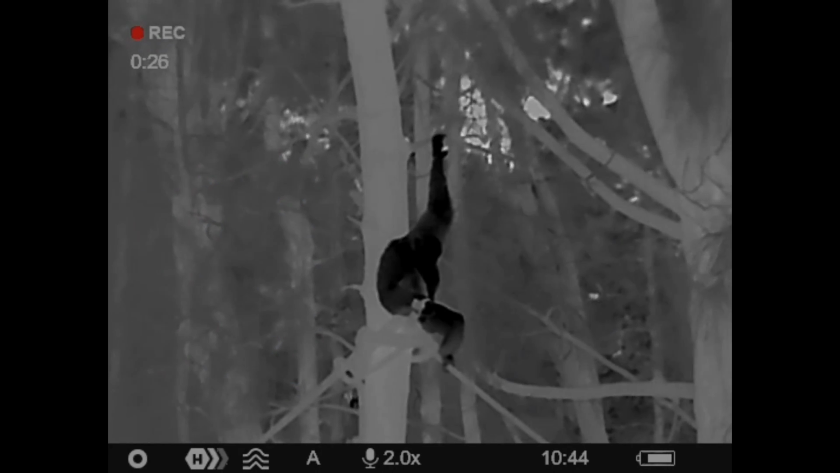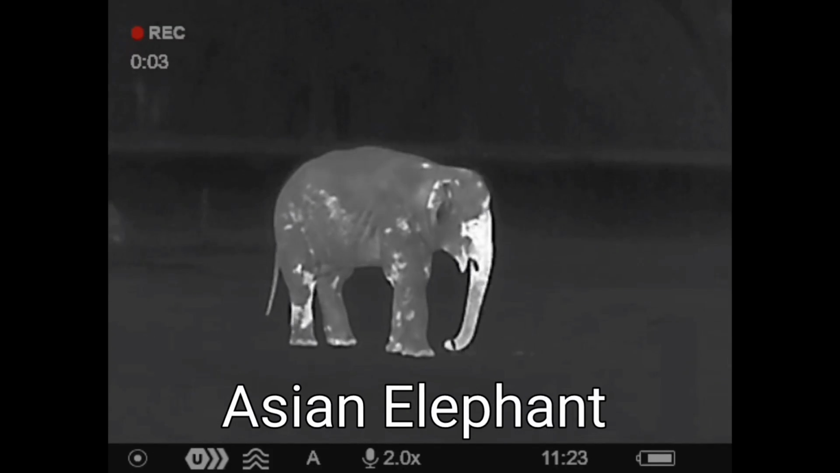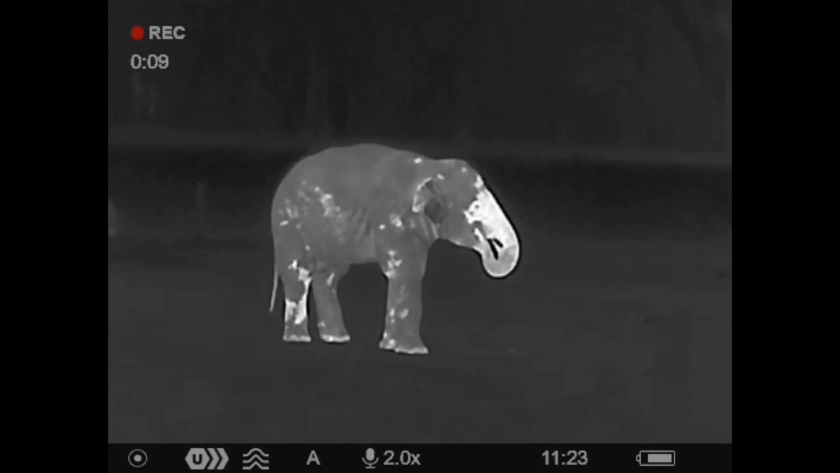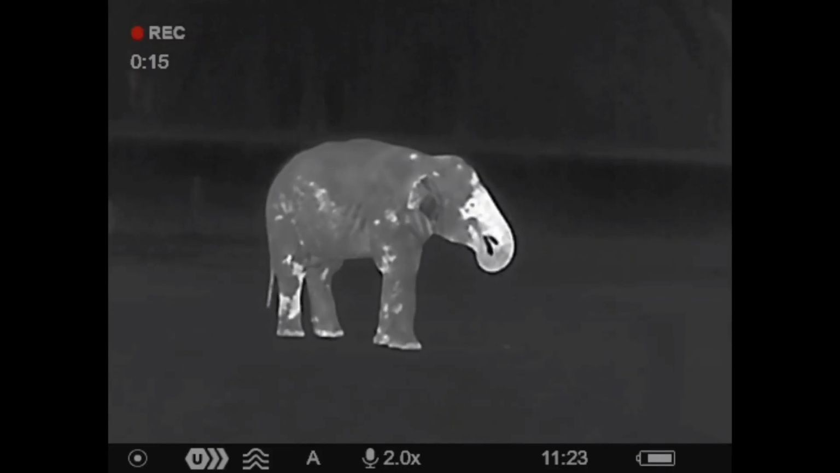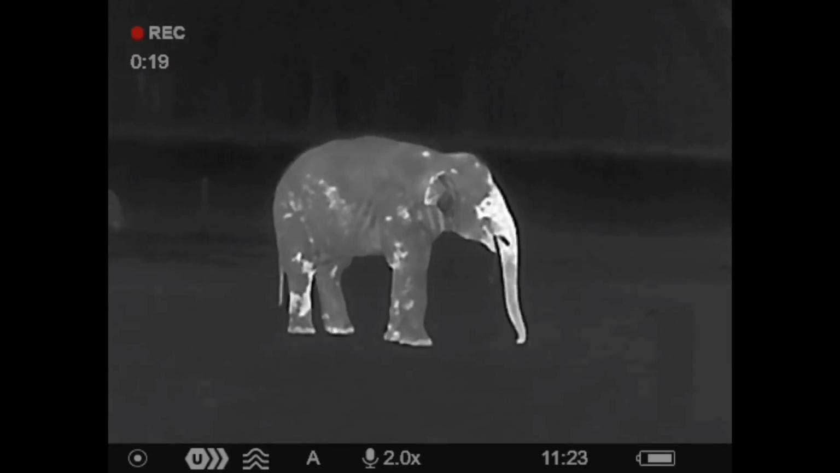On that, everyone raves about the Pulsar Accolade 2 LRF Pro thermal binoculars. They are only a 640 by 480 resolution display too, and I don't hear people complaining about them. It is a much larger screen on the Accolades, so it's all relevant when the little Axion 2 screen is only 640 by 400. Just something to think about anyway.